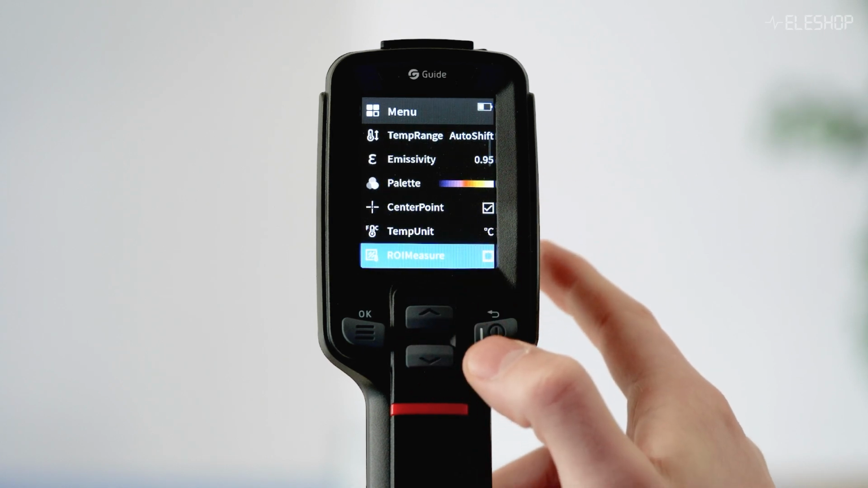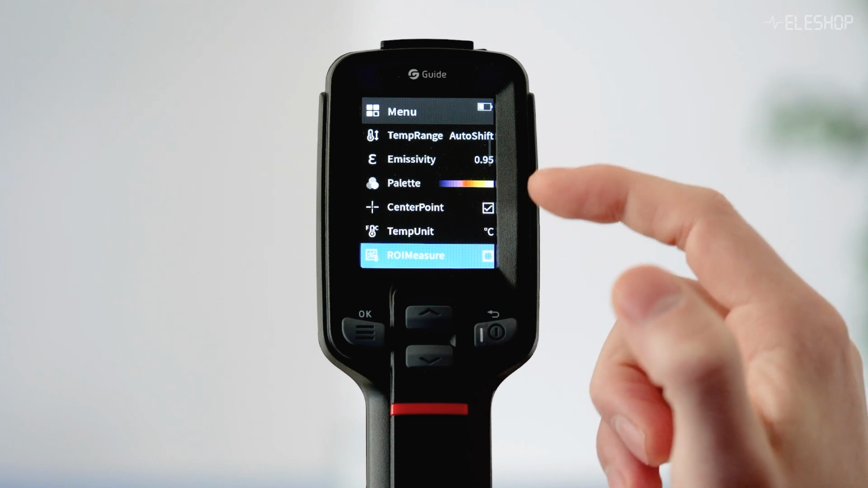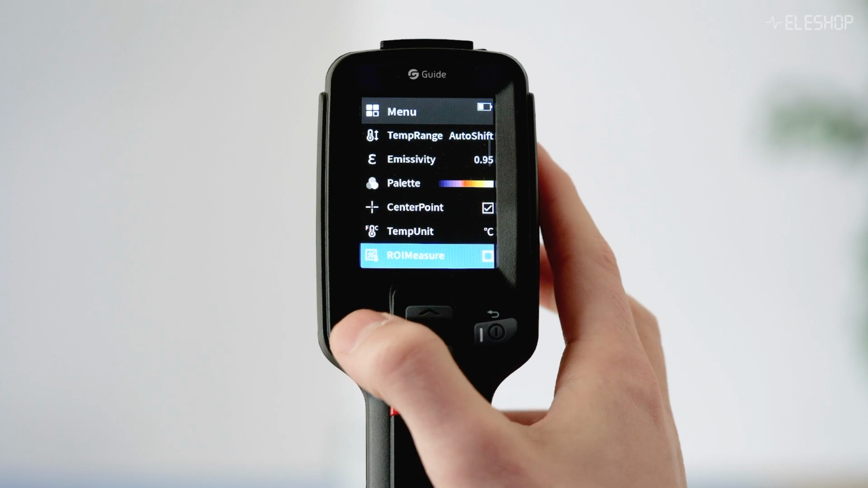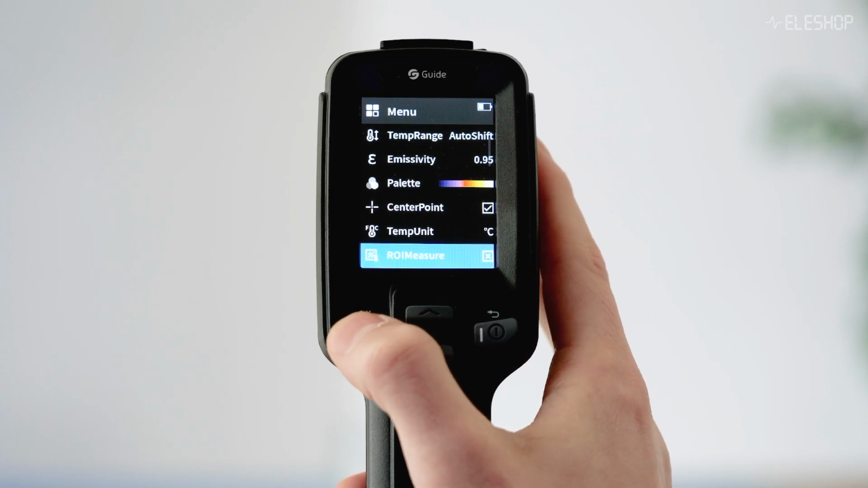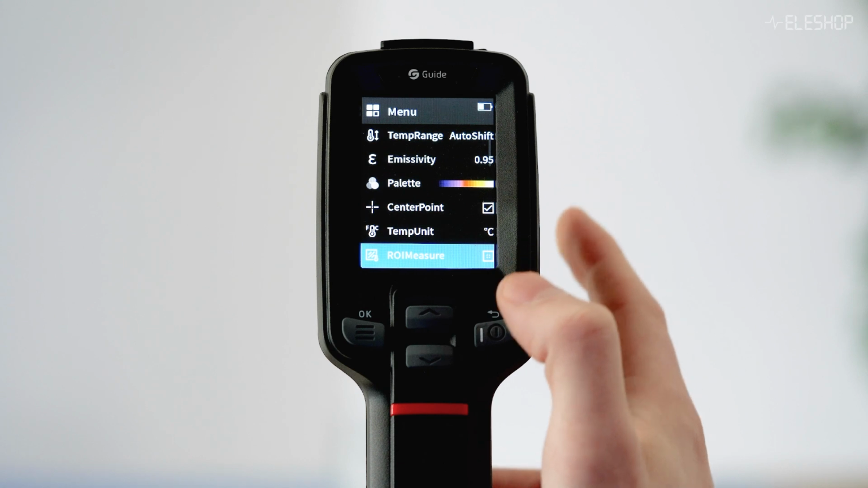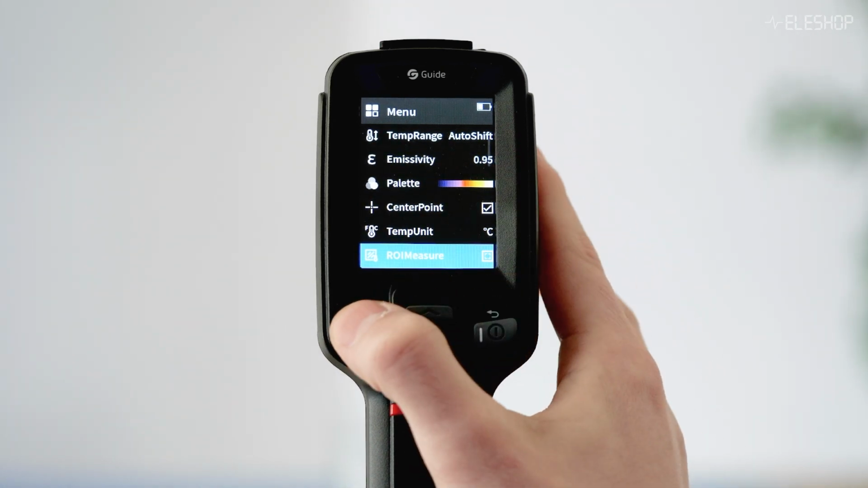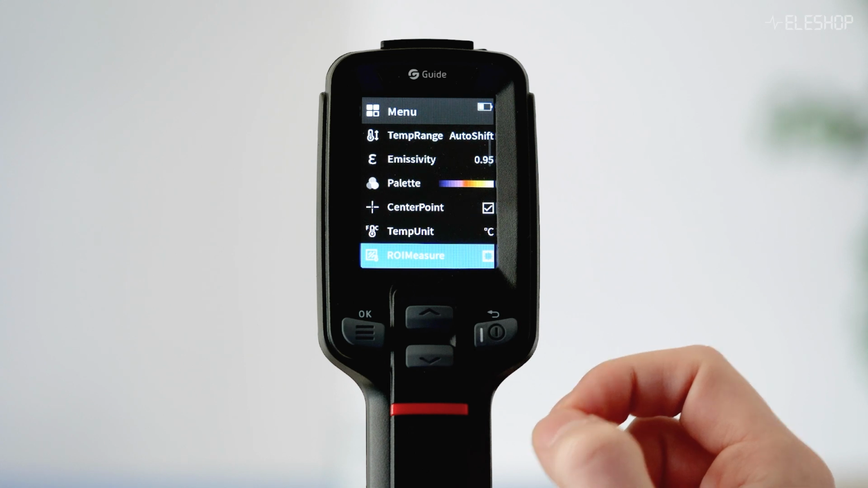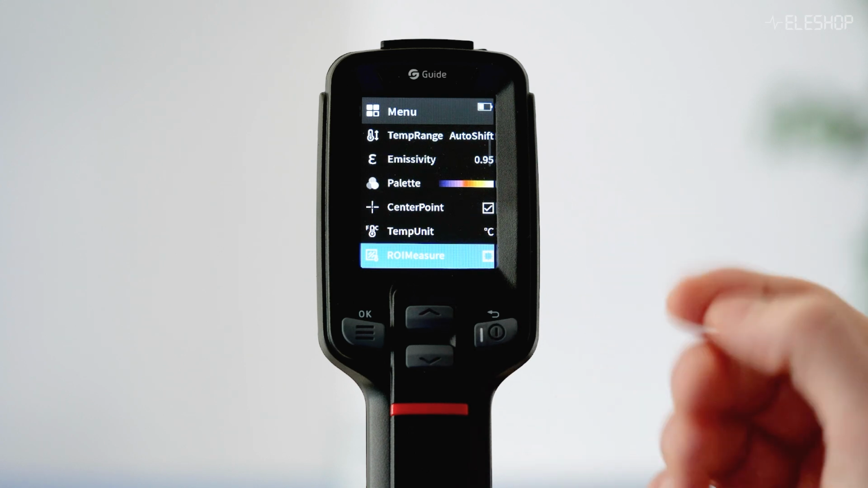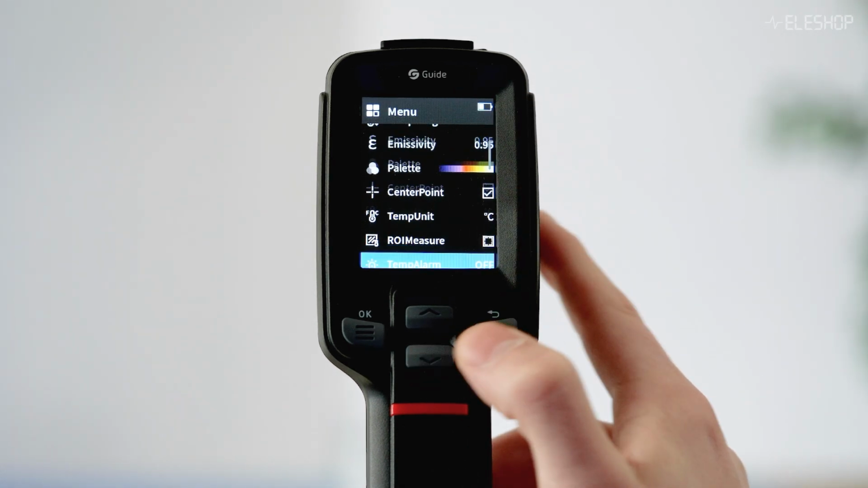Region of interest measure. So this is those high and low temperature points, and this can be adjusted in a specific region if you want. So here you can disable it, or only use the center region of it, or just use the whole image. My advice is to just use it on the whole image, because then you can just see the highest temperature that's on the screen. Okay, moving on.